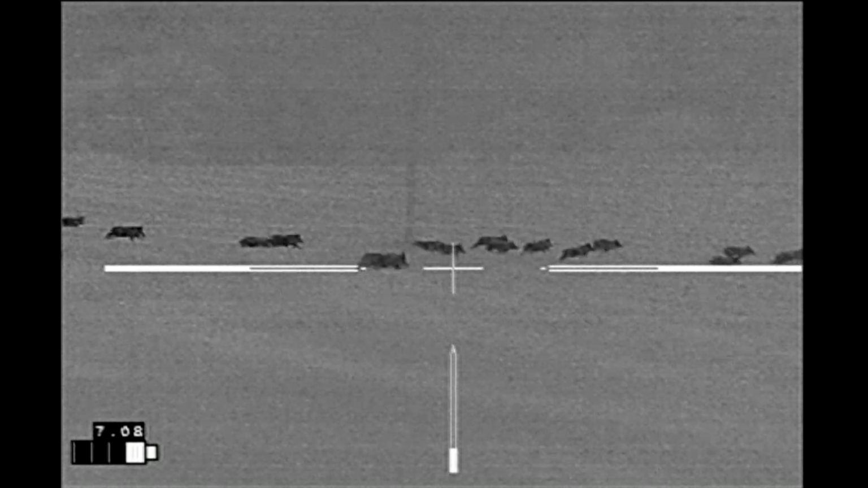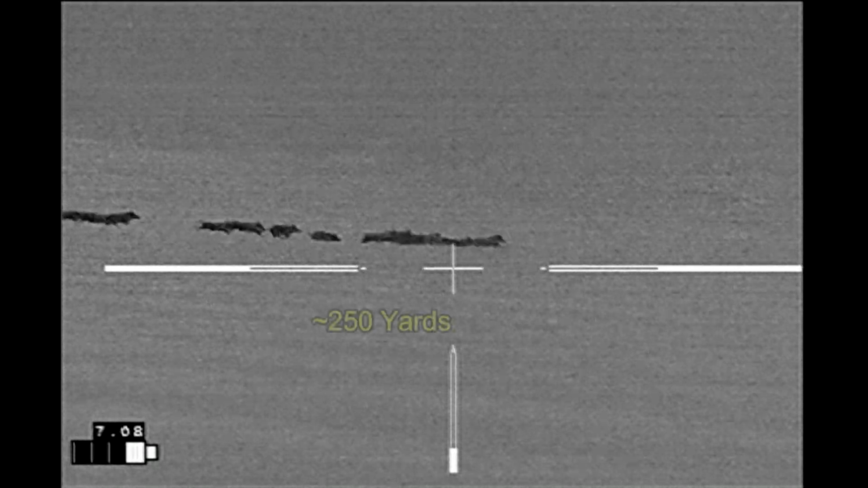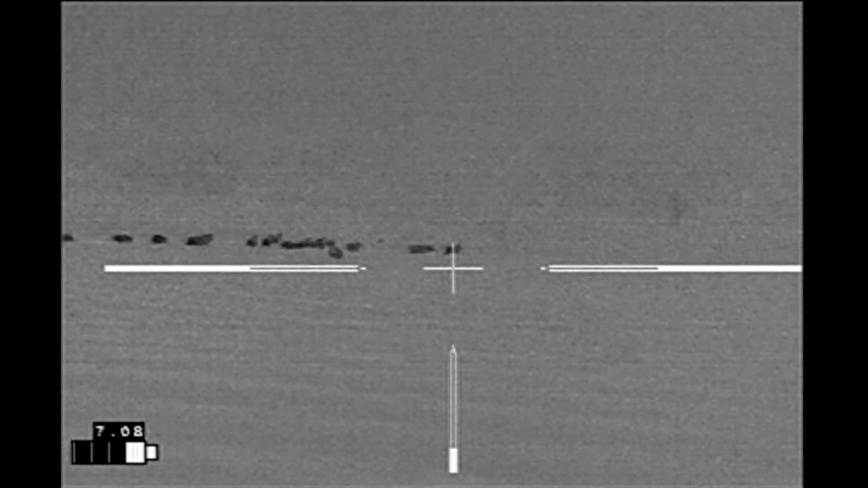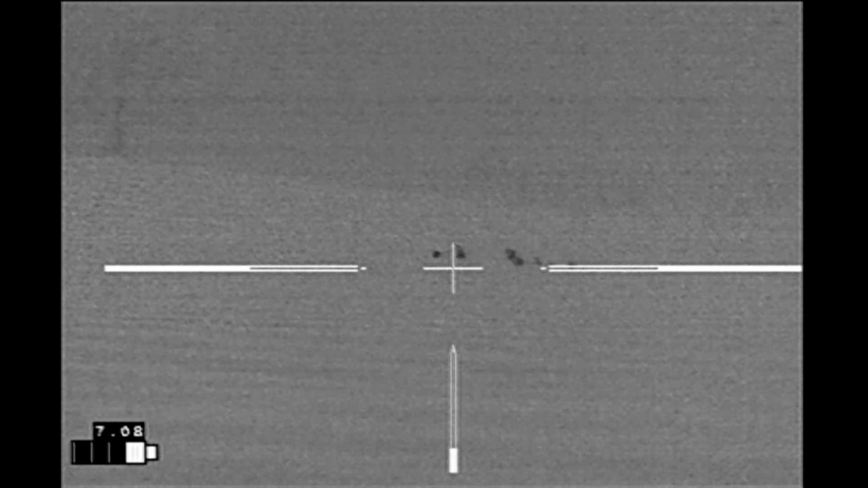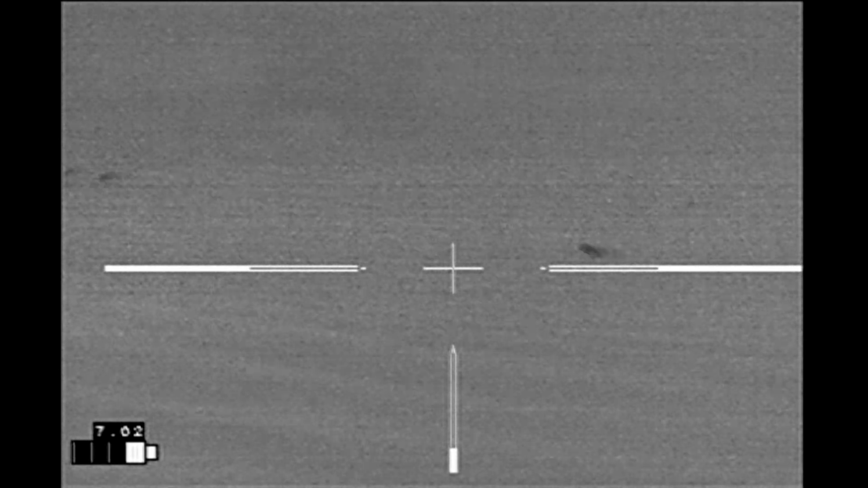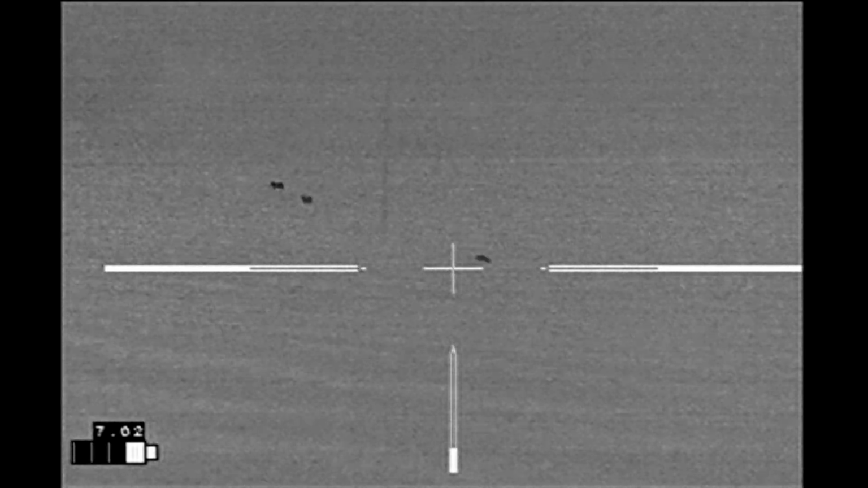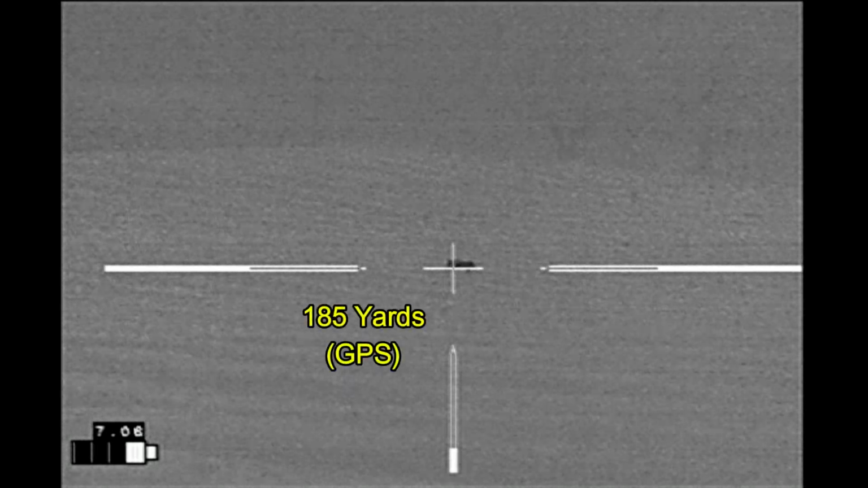Hit that hog. And Ben's not shooting because he was still scanning just as I was starting to set up, so he wasn't in position to be firing, so he's just watching the action as it unfolds. This one last small hog comes out. That is a previously wounded hog that I'm going to drop right here.